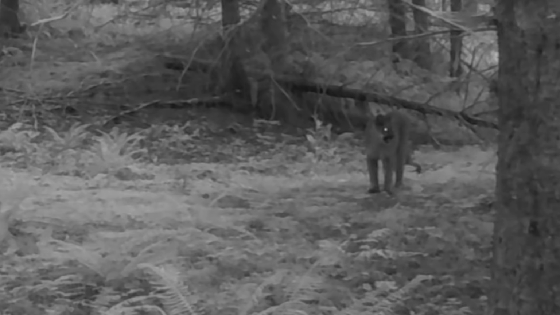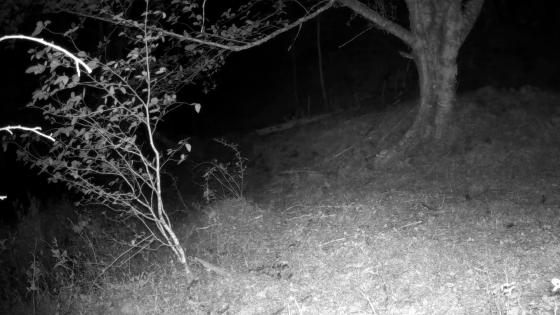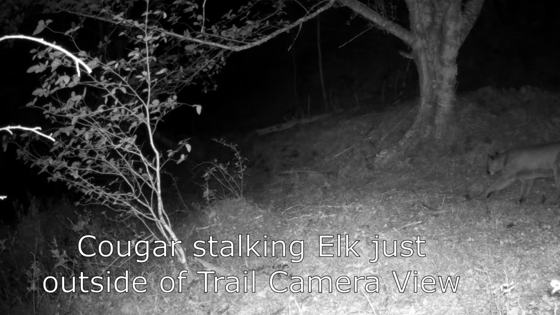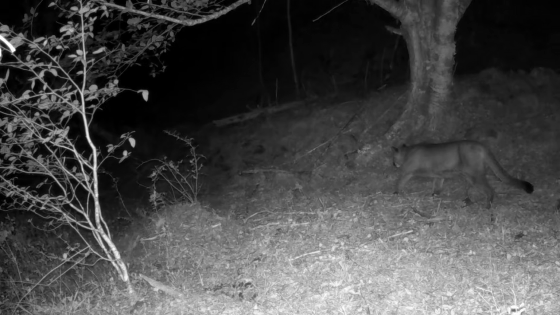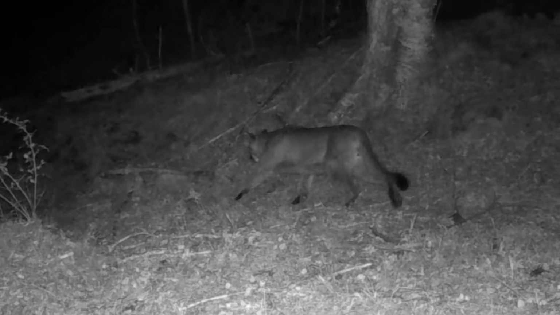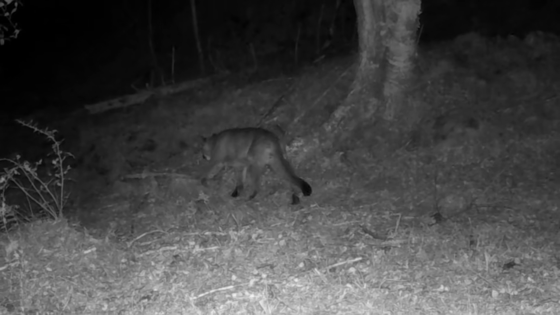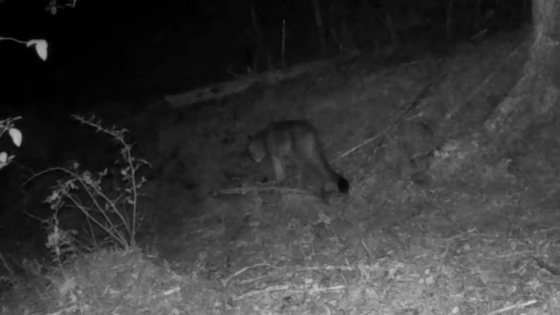This last bit of nighttime cougar video that I'm going to show you is some of my favorite. There is actually a small herd of elk just outside of your visibility, and this cougar is stalking into them right now. They are just in the darkness, and unfortunately I didn't capture it taking off, but you can see how stealthy it is. Such a magnificent animal.